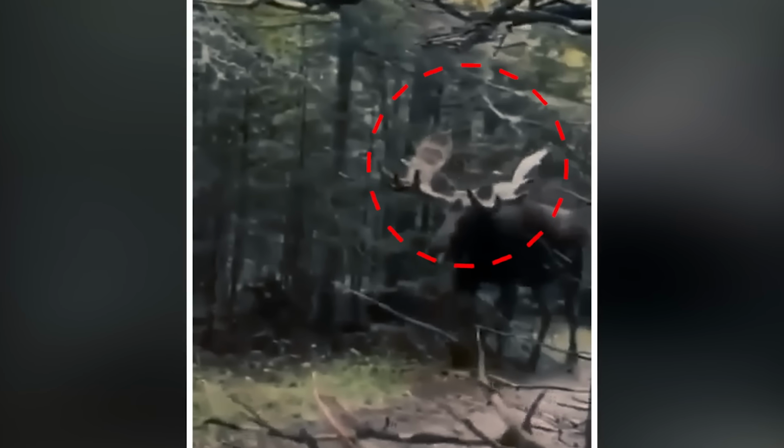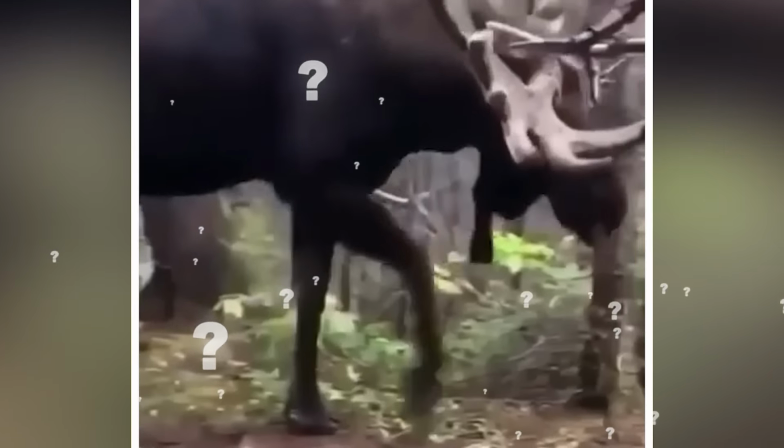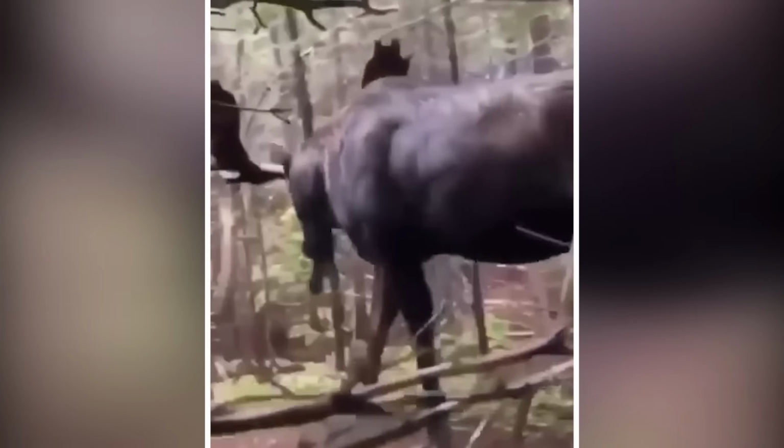Its twisted form seemed to twist and turn, as if darkness itself had taken shape. Two horns, like twisted tree branches, sprouted from its head, casting a dark shadow. This daylight sighting leaves us with more questions than answers. Is this a creature of legend or a terror beyond our wildest imagination?